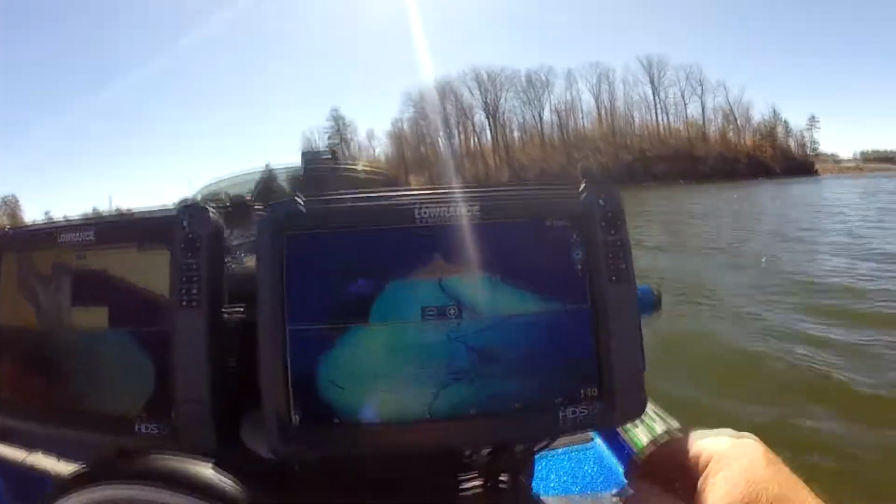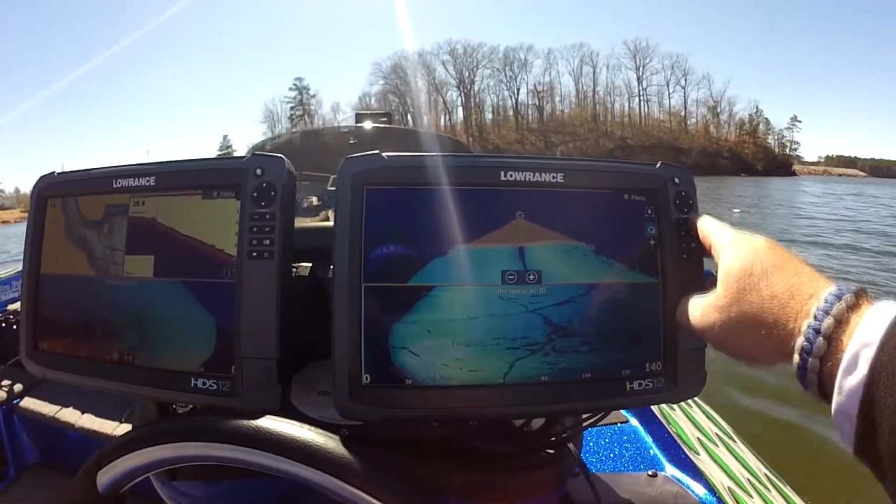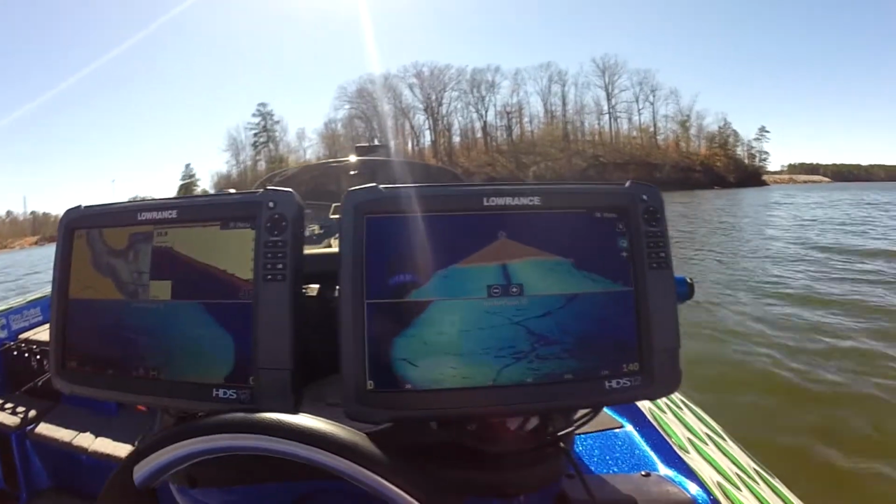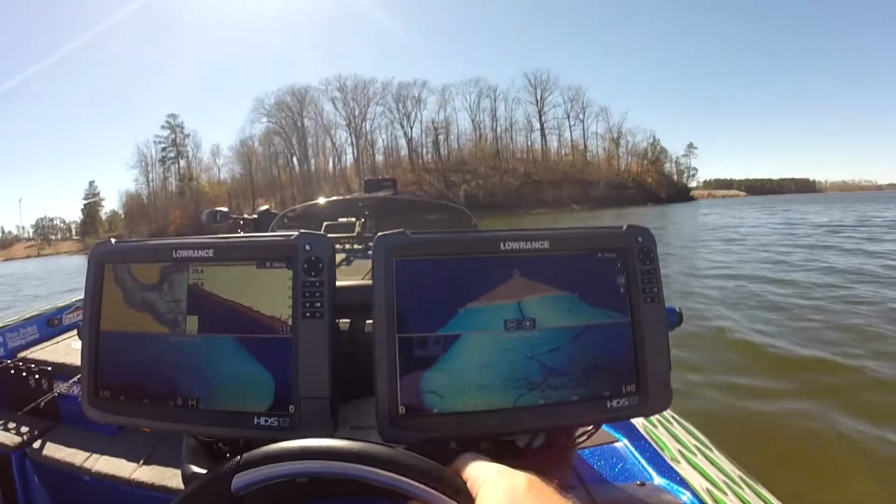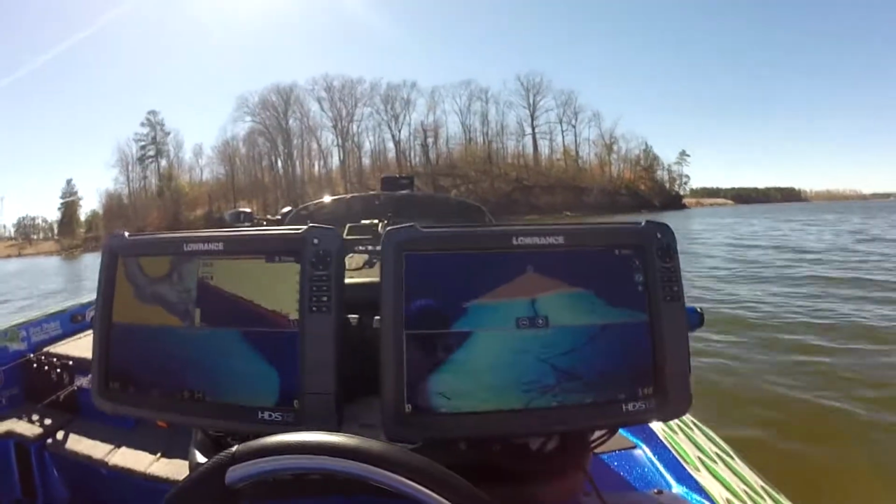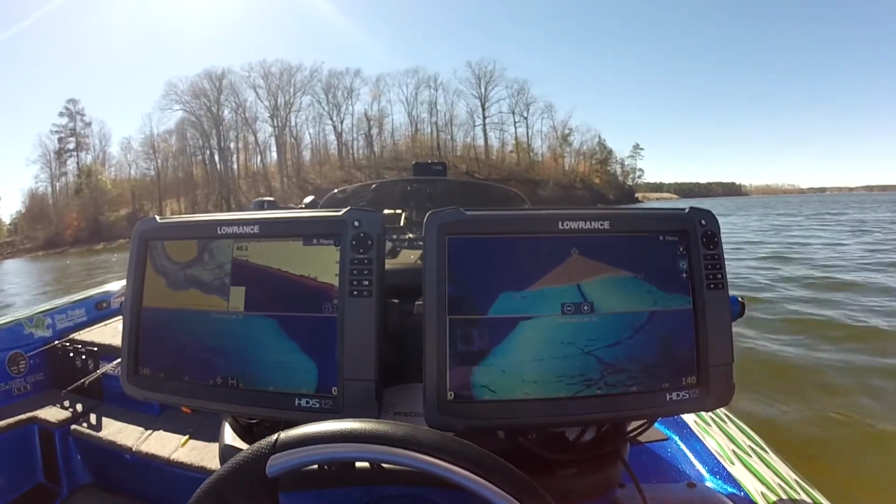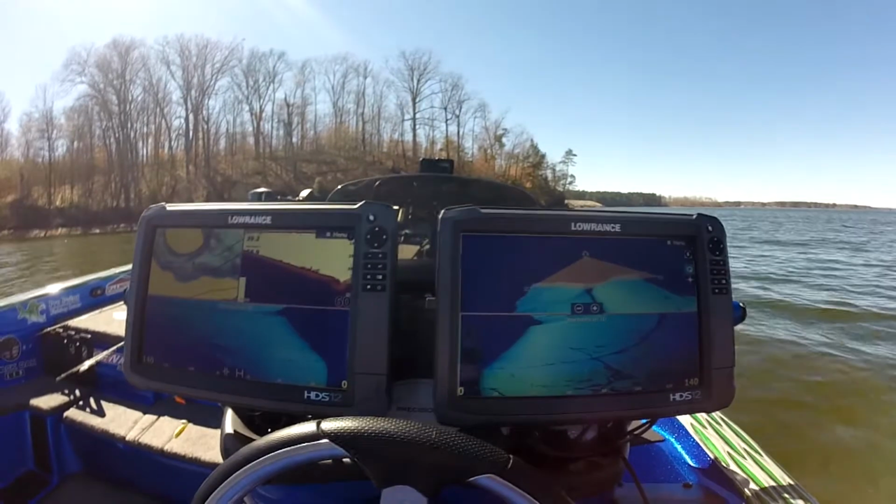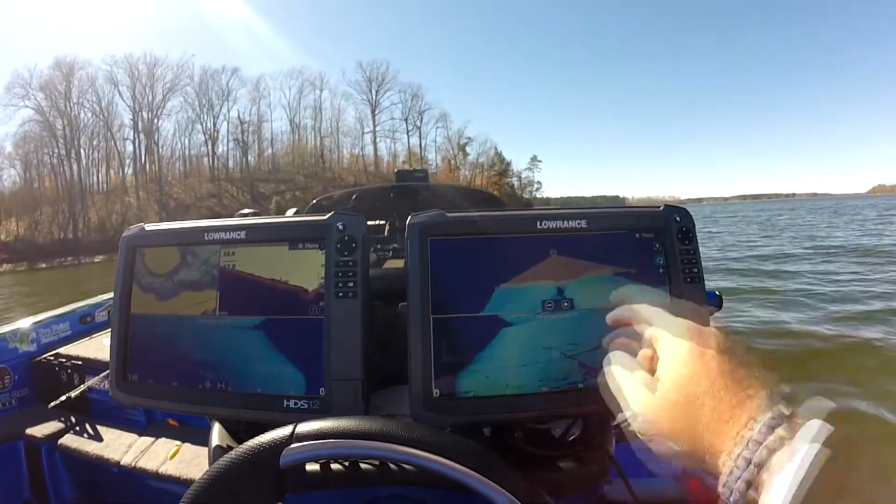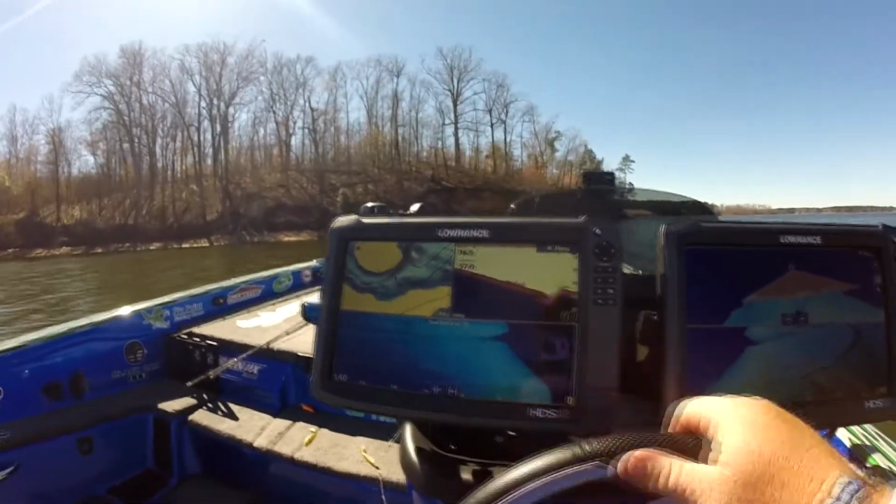Now, as you can see up here in the 3D, we're getting ready to go pretty much right back over that channel, and you'll see it dip down. You'll see it on side, you'll see it on 3D, and then you'll see it on the sonar there. So you can see your rocks. Okay, so now you see your channel. See your channel swing right here. Here's the channel on the right. There's your channel on the left.